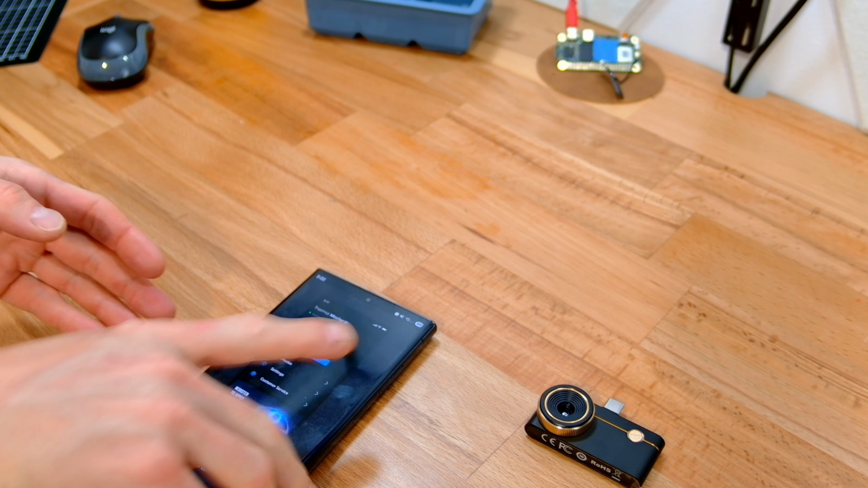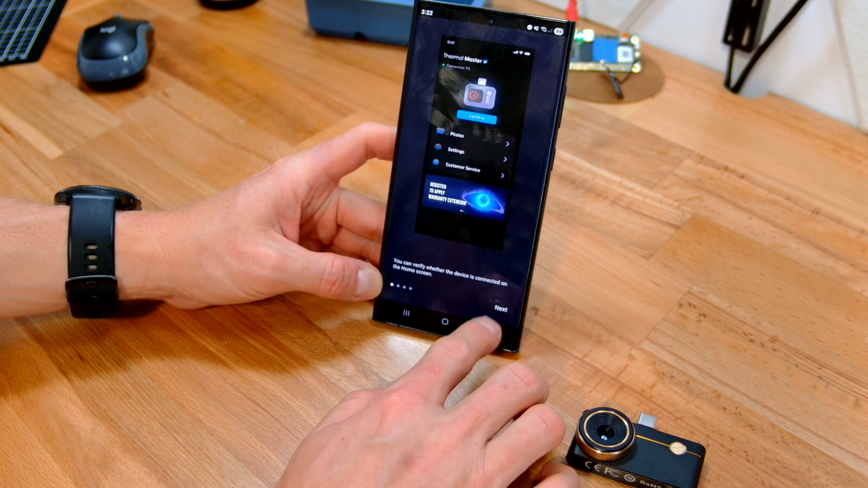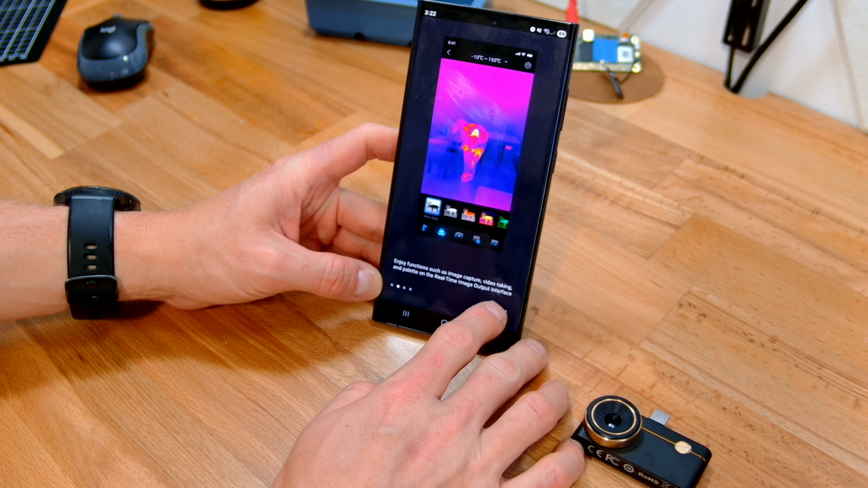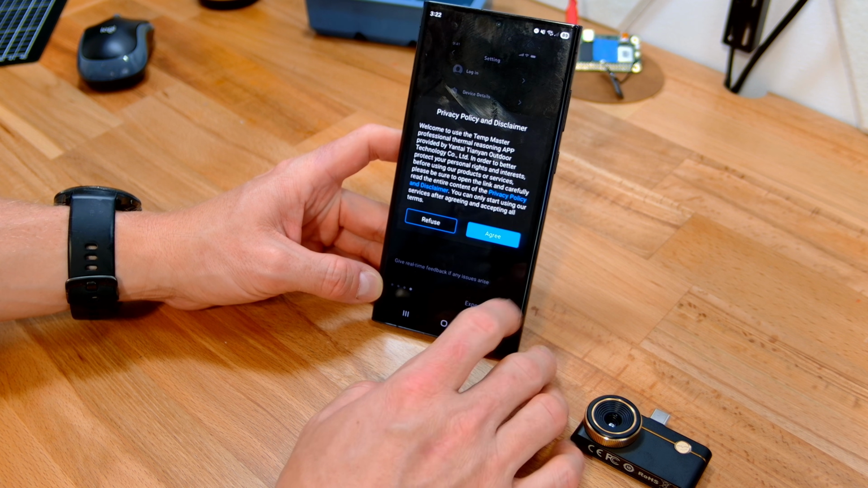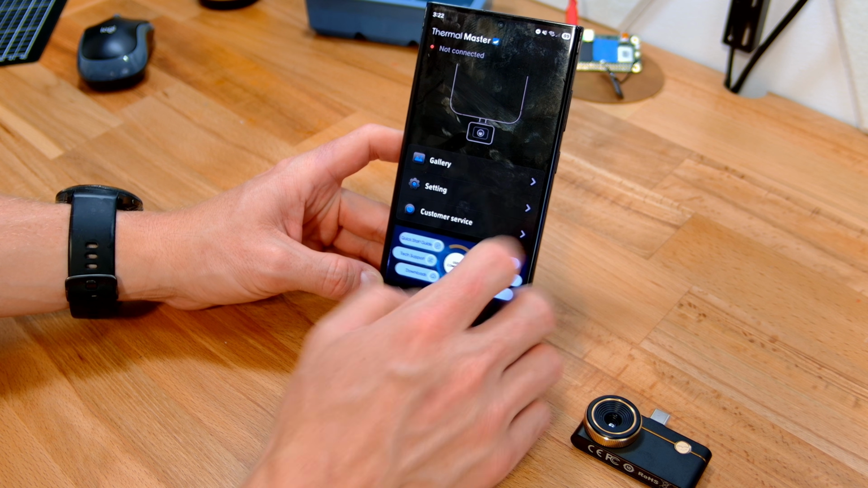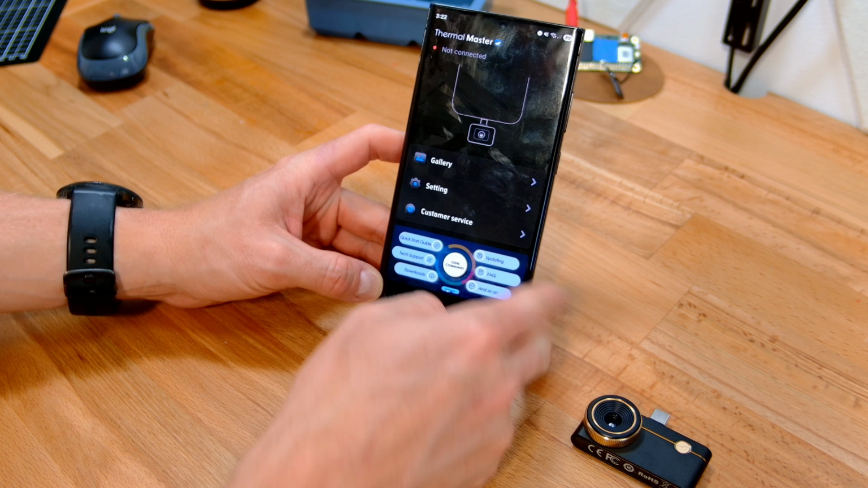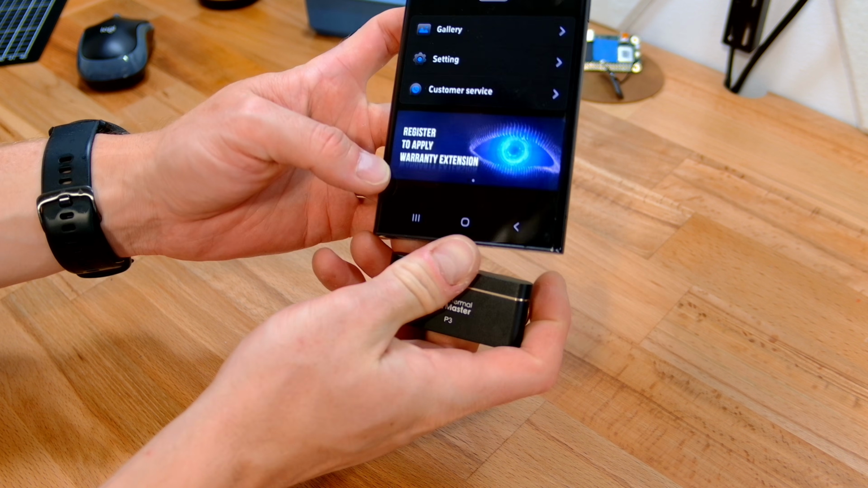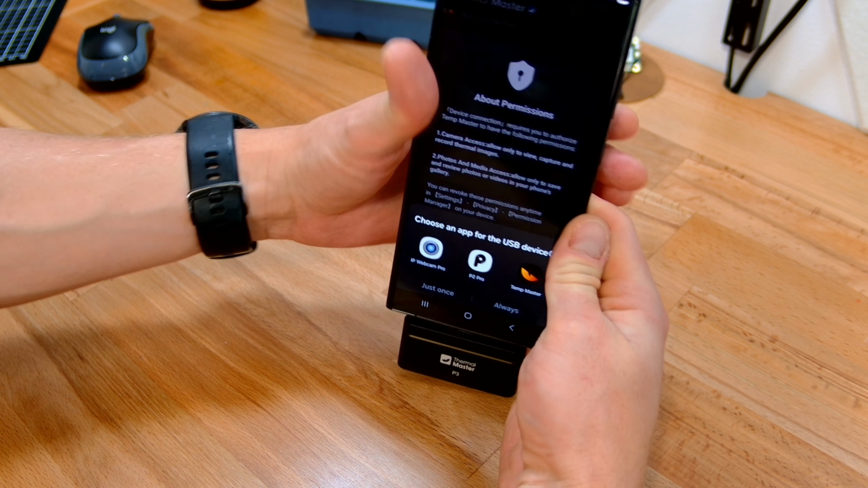There we go. So again, it's stepping us through the first use. Whether it's connected on the home screen, your different functions, edit and share your photos from within there. That's pretty cool. Agree to the things that you don't get to read. Gallery, settings, customer service. Interesting. All right, quite a good UI here. And they've got some user community stuff down the bottom. So let's go ahead, get this plugged in.